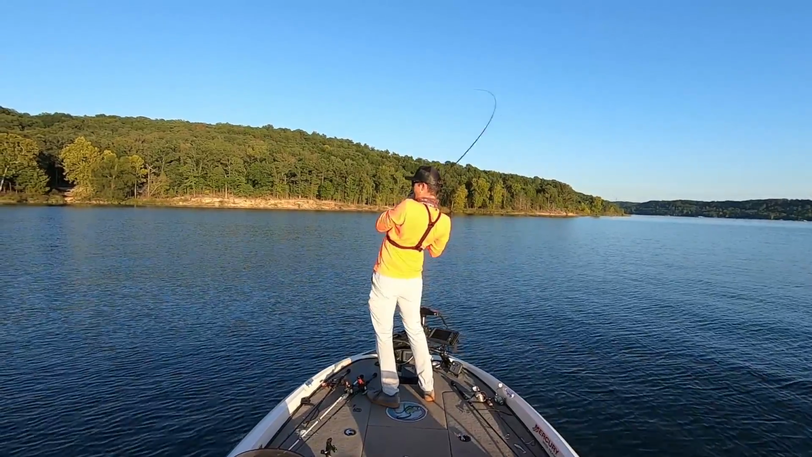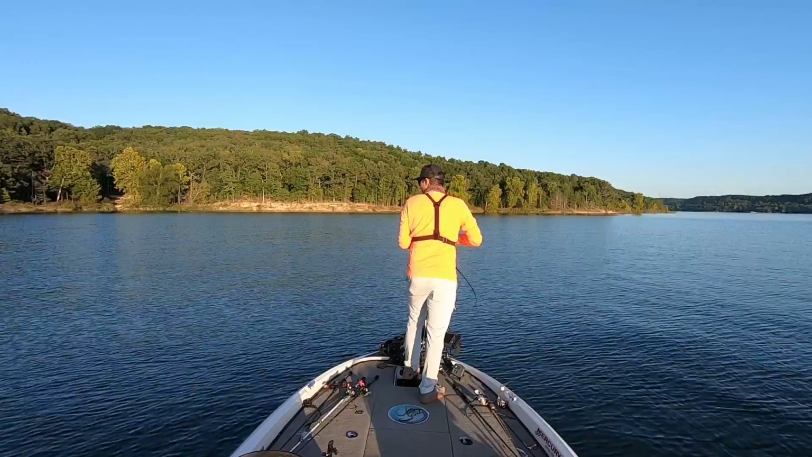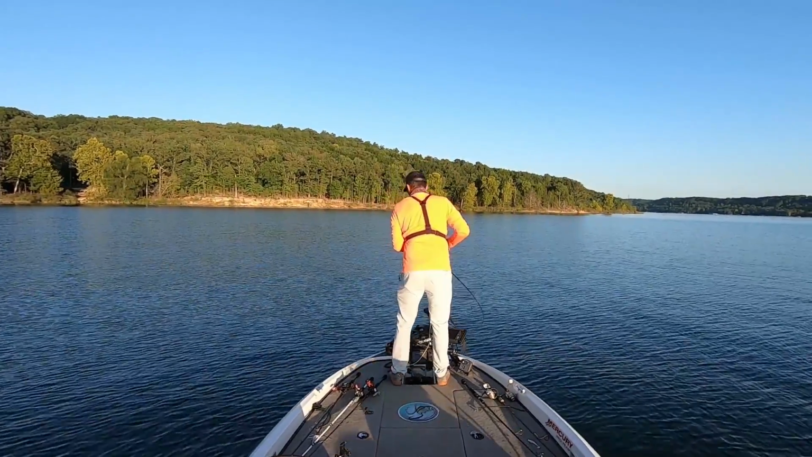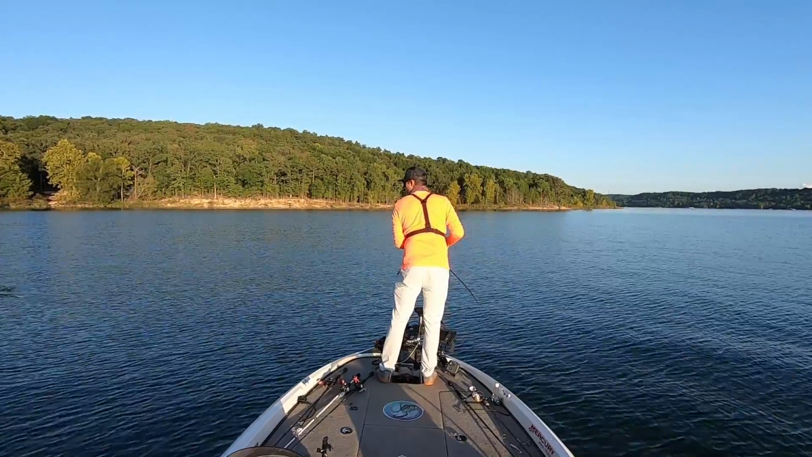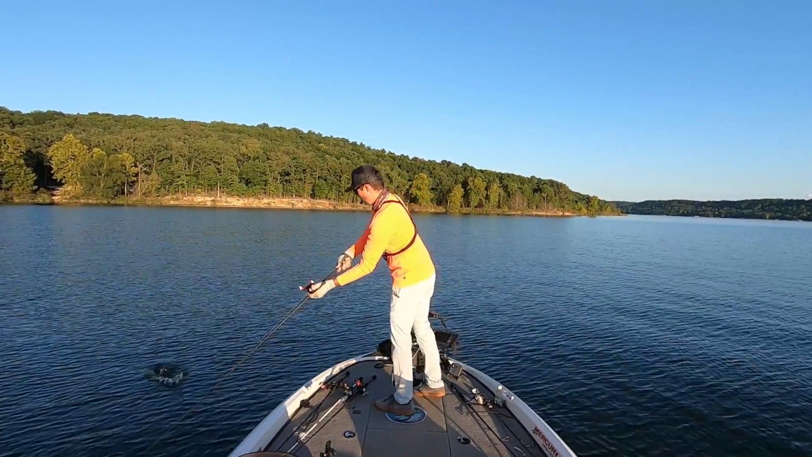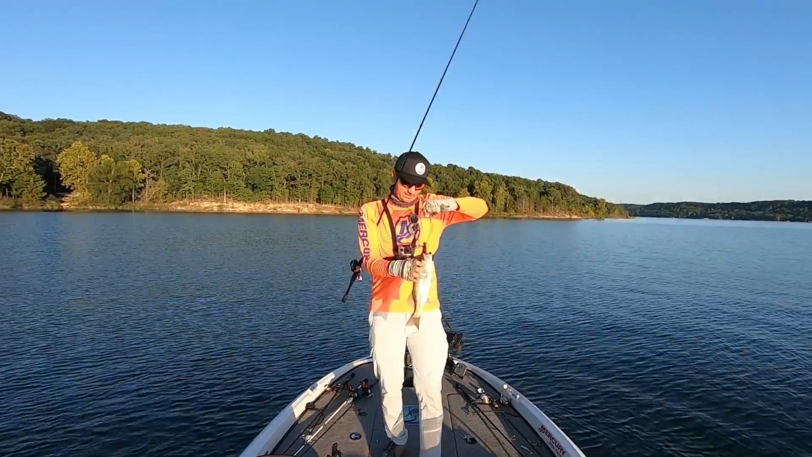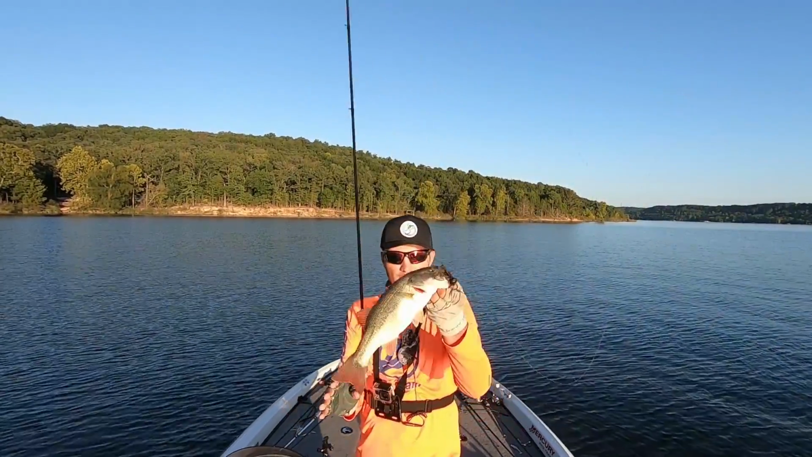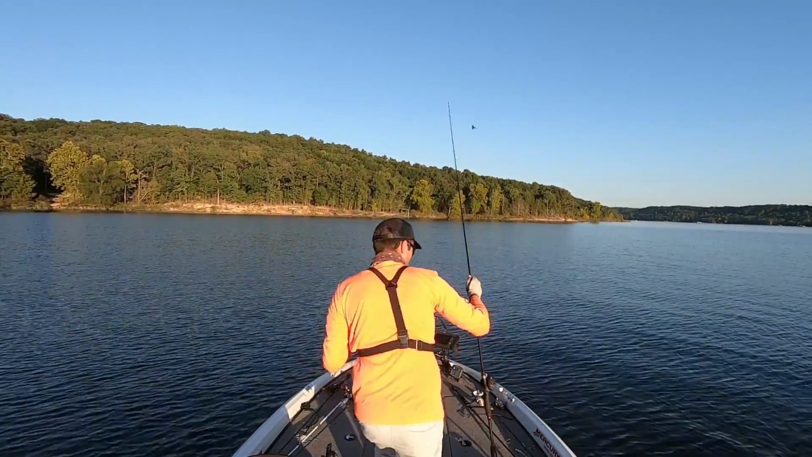Get off there, fish. Here we go. Got our fish here. I don't know how big it is. It feels a little bit better, honestly. There we go. That's what I'm talking about. Nice fish right there. That might actually be a keeper right there. I need to put that guy on the bump board. Check him out real quick.